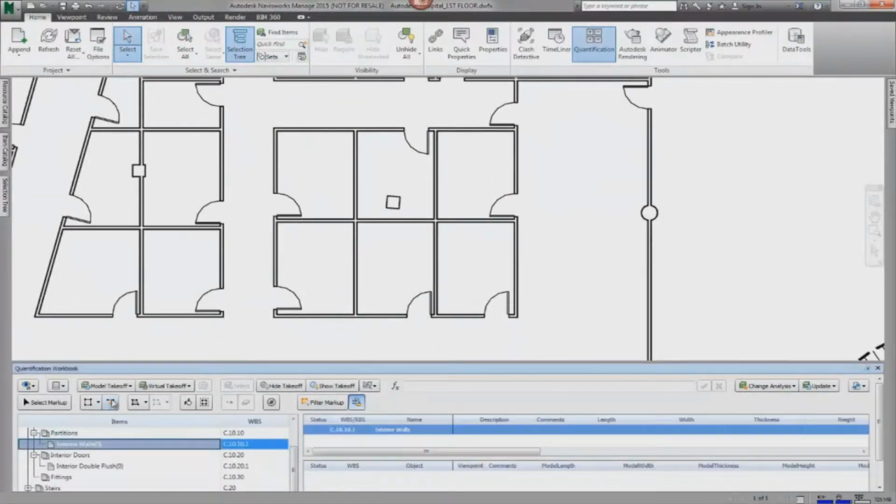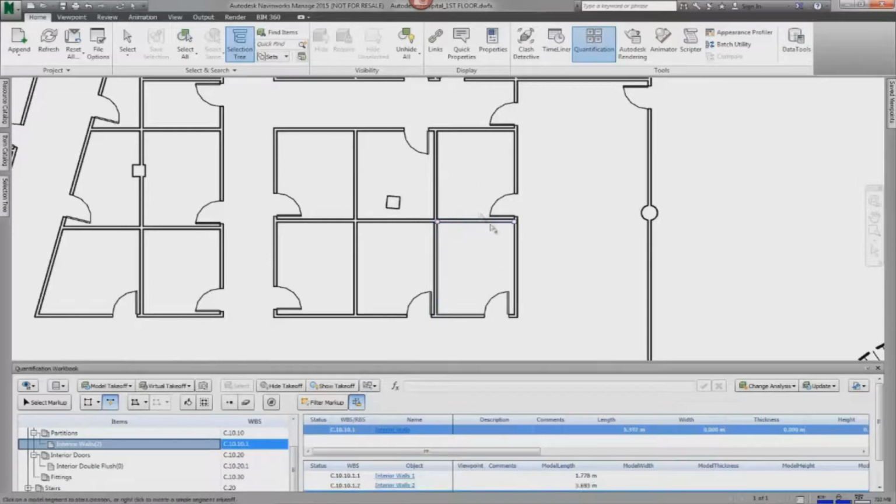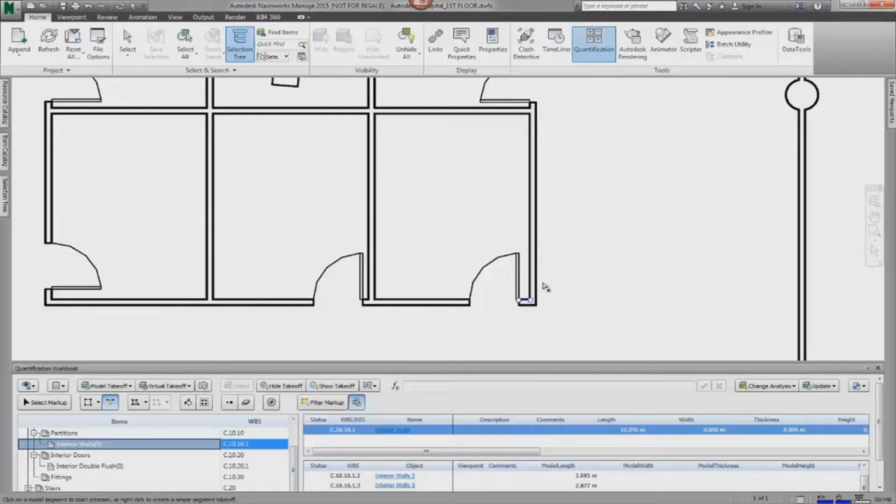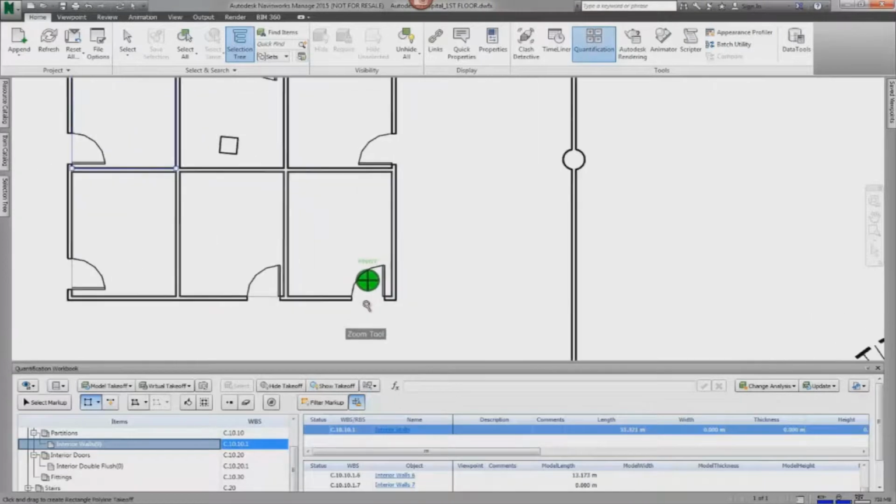We start by selecting the item type in the quantification workbook. Here we are taking off walls by selecting the wall line and then wall line type. We can also use other tools such as the polyline tool and even the rectangular polyline tool. As we are taking off these items, they are being individually added to the quantification workbook, as well as being added together for a total.